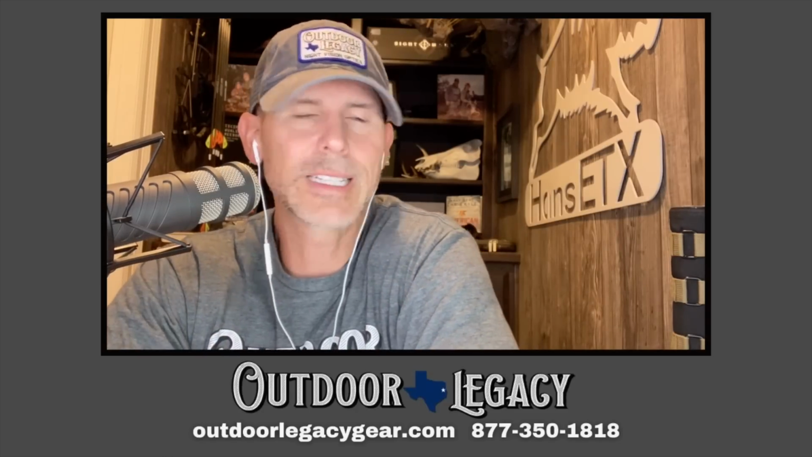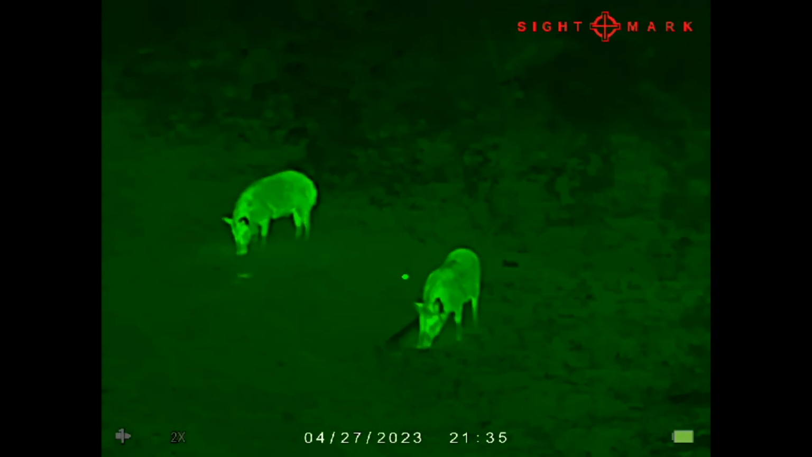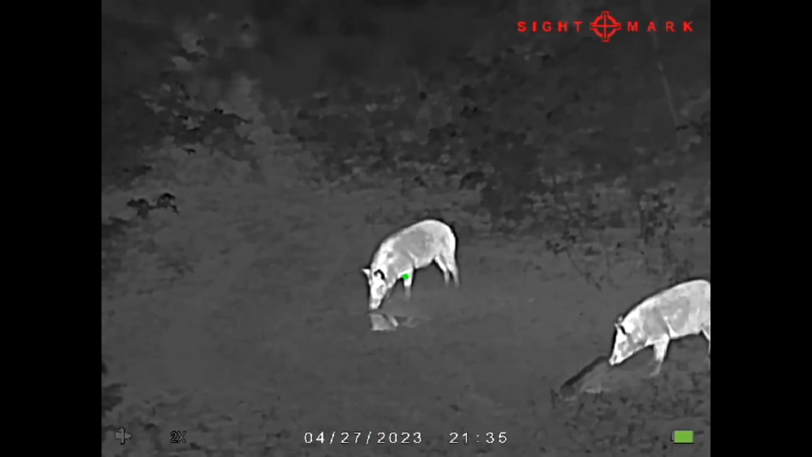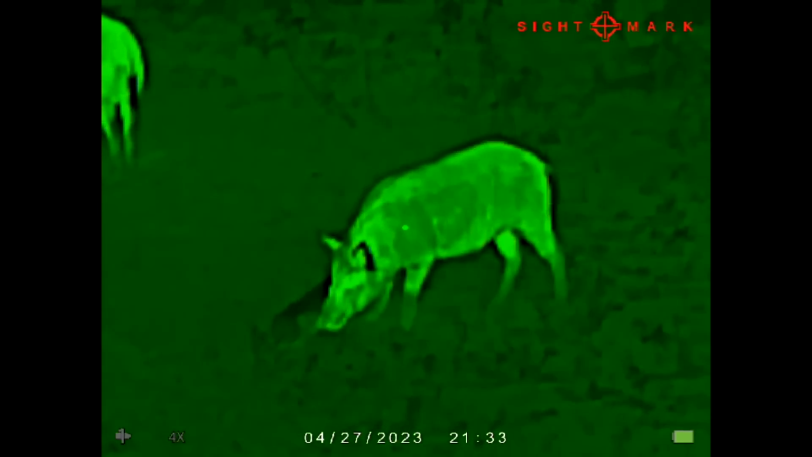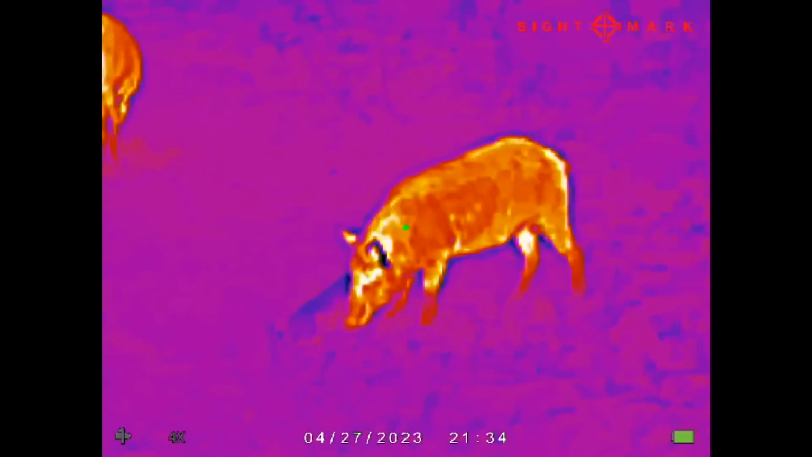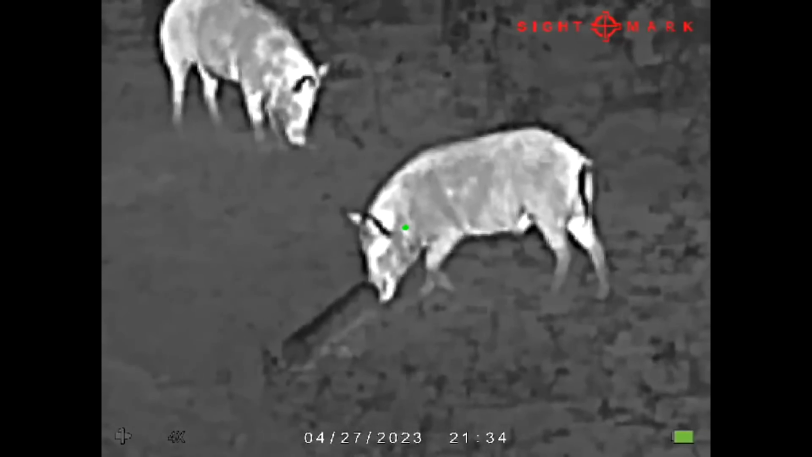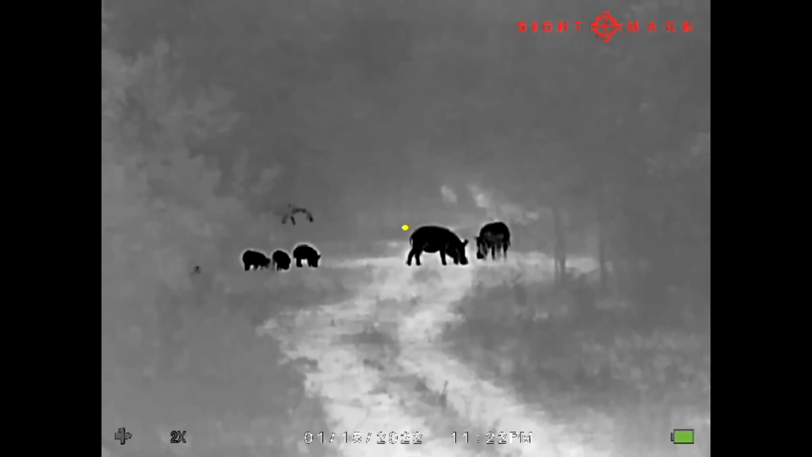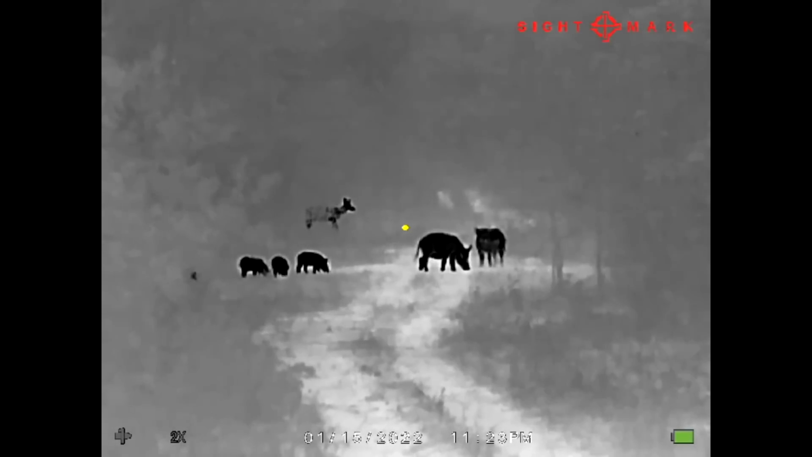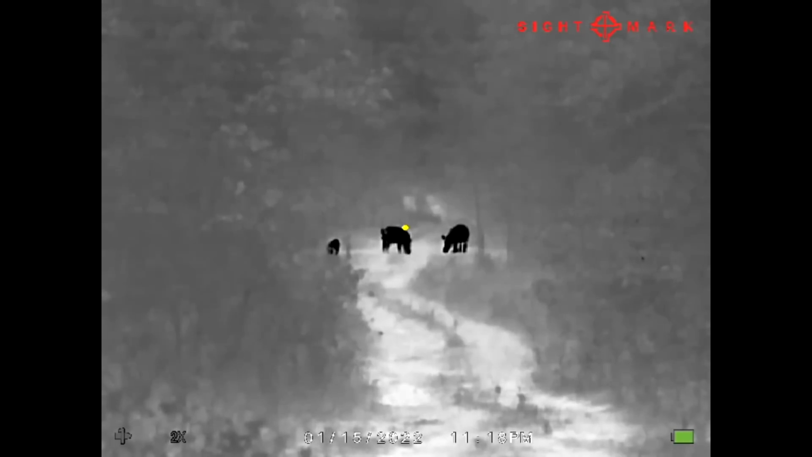So, all right, the price, one of the most important things people want to know. This brand new Sightmark Wraith Thermal 2-16x35 millimeter is breaking into the market with a price point of $1,999.97. So right at $2,000. It's a 384 by 288 thermal core resolution. It has an OLED display with a 1024 by 768 resolution on the display. That's display resolution, not to be confused with thermal core resolution. It has a 40 millikelvin NETD thermal sensor.